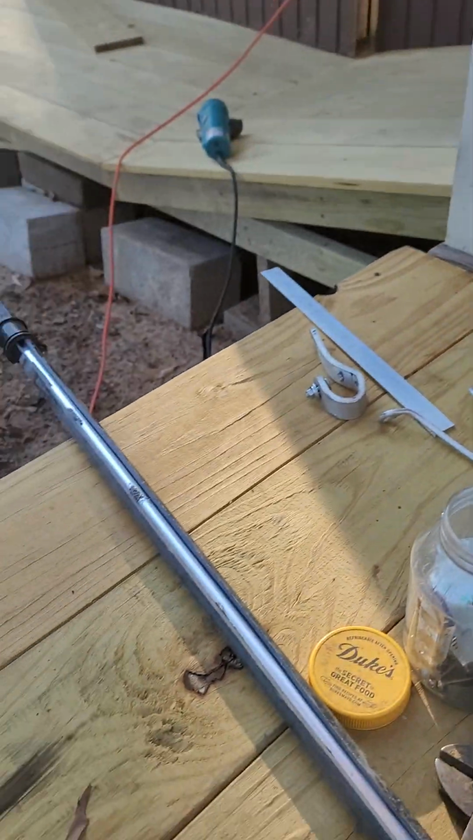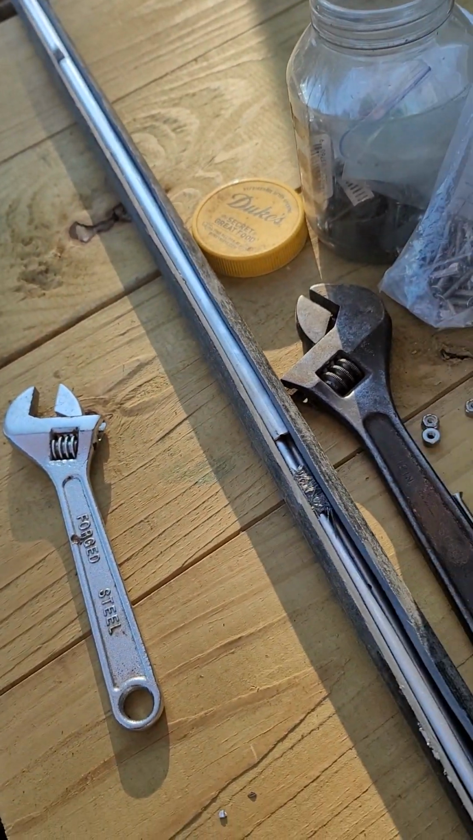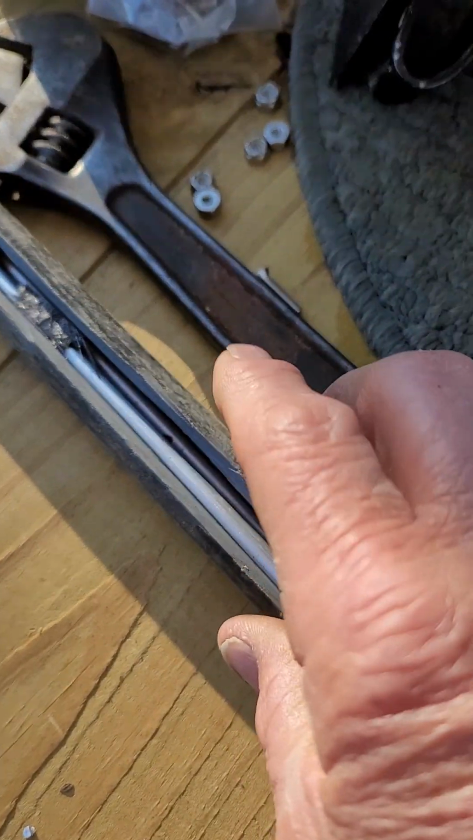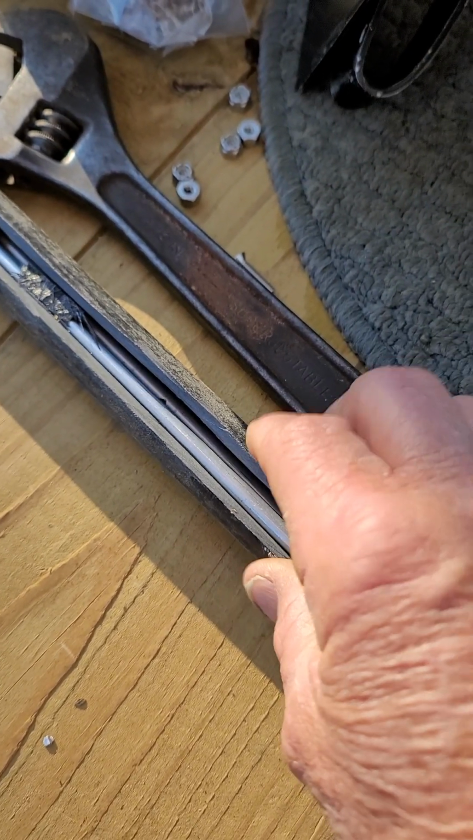But I could incorporate this enclosed shaft on that system with the rods going up into this tube, and use the outside shaft that I got mounted on that Ulterra.